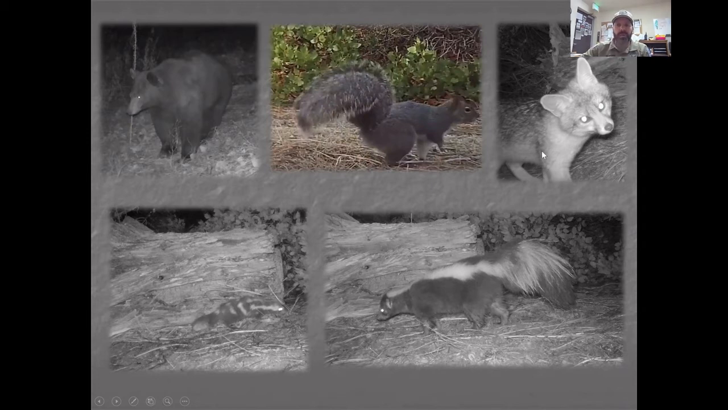So this is a gray fox in the corner here. And let me see. Oh, there you go. Can you see that now? Probably. I'll just have to move that up and down. So this is a gray fox, pretty cool pose. He's kind of like, hey, what's up?